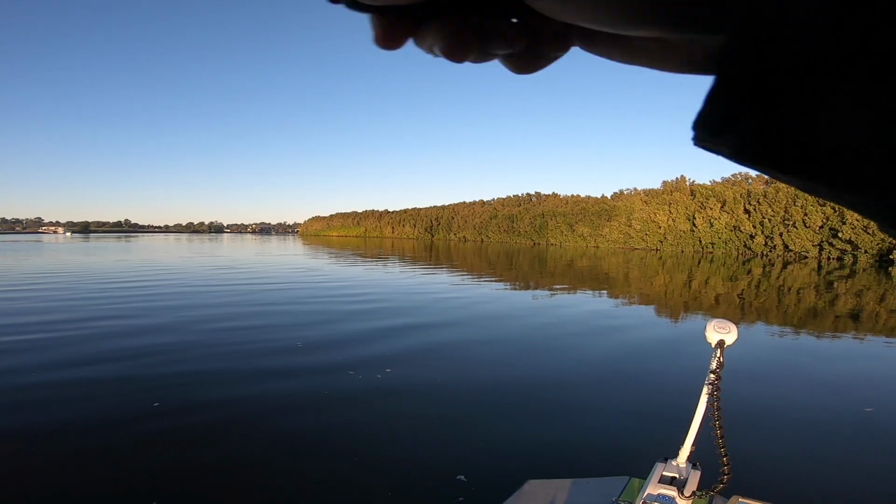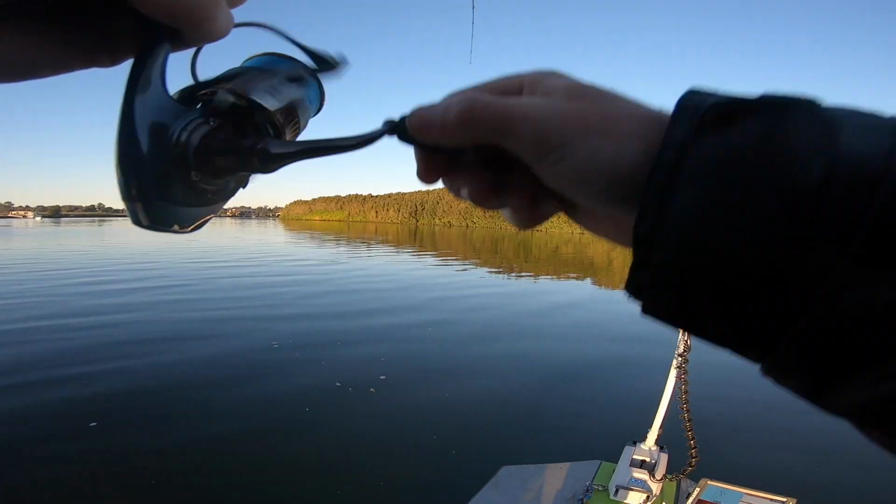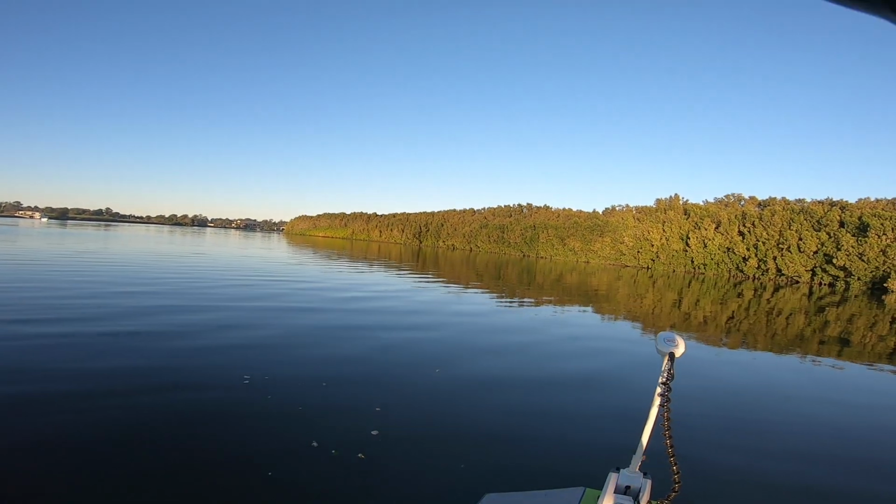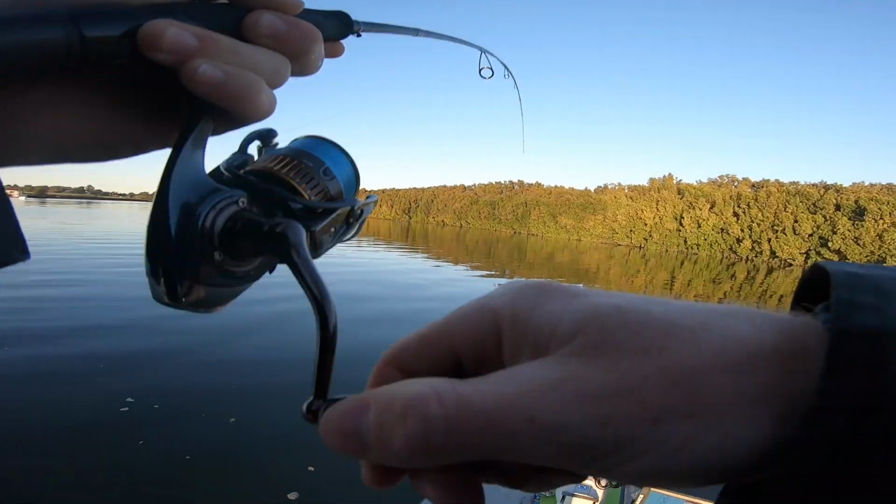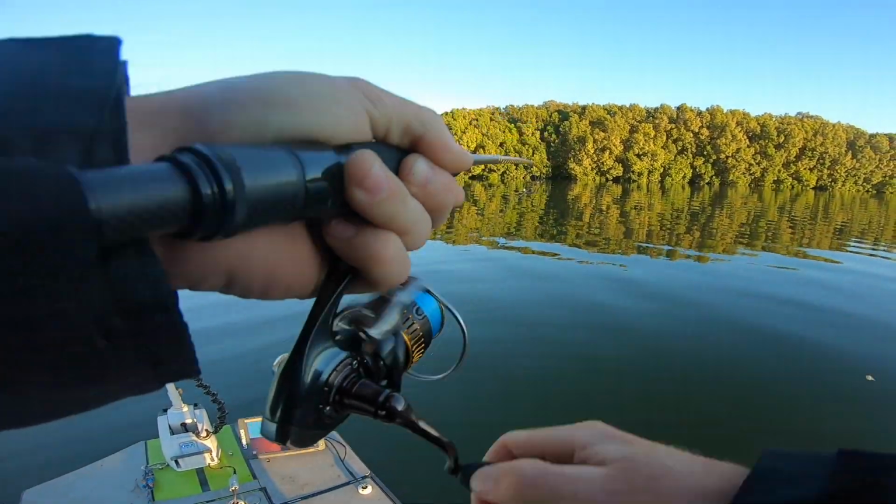There we go. Oh, feels like a trev. Yeah, feels like a trev. Trying a new thing called walk the prawn, where you just slowly wind the prawn along the bottom of it. There we go, yep. He wanted the prawn too, didn't he?